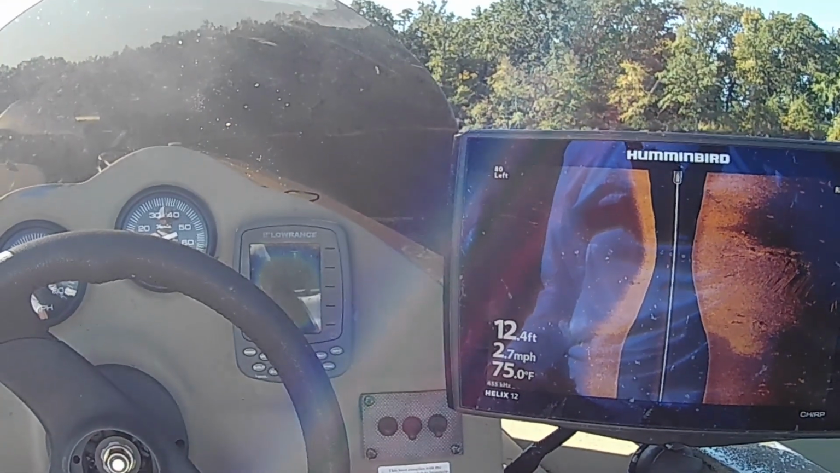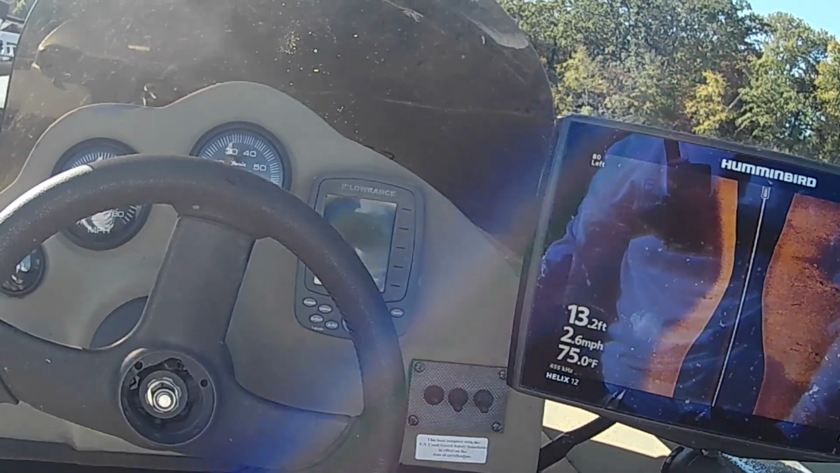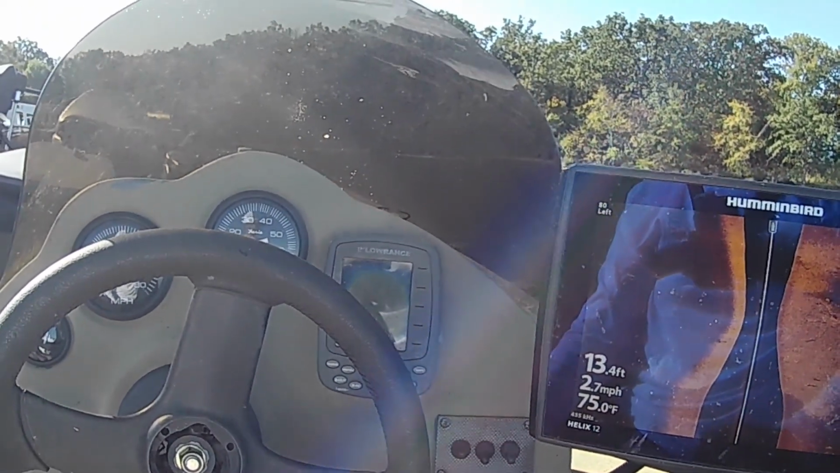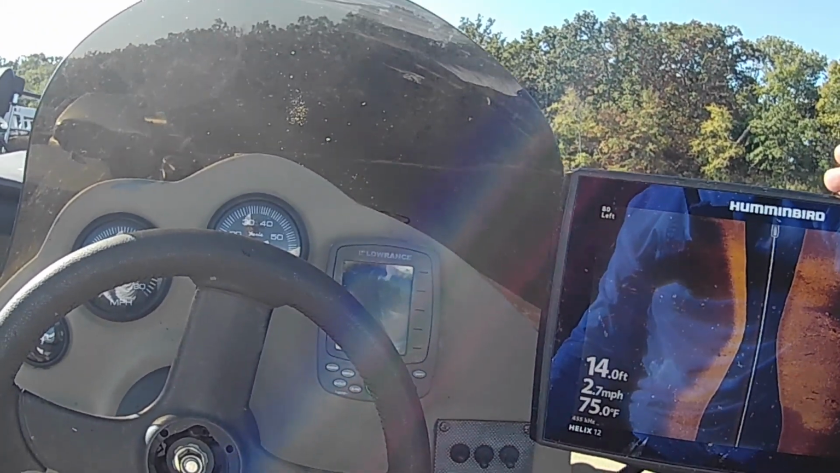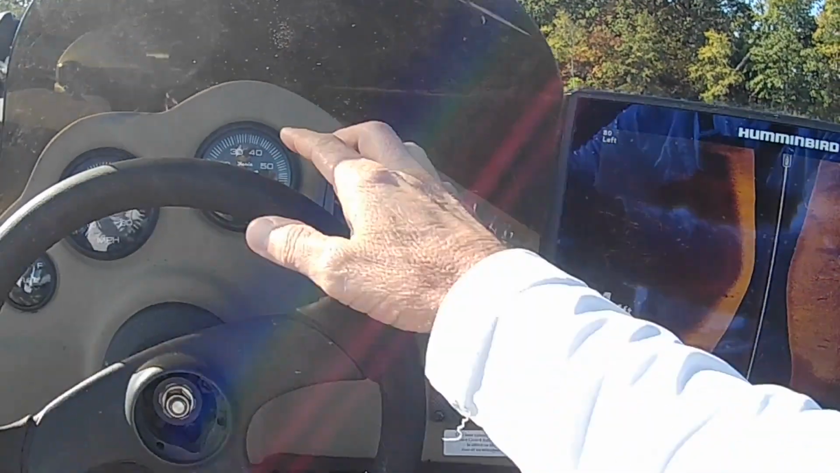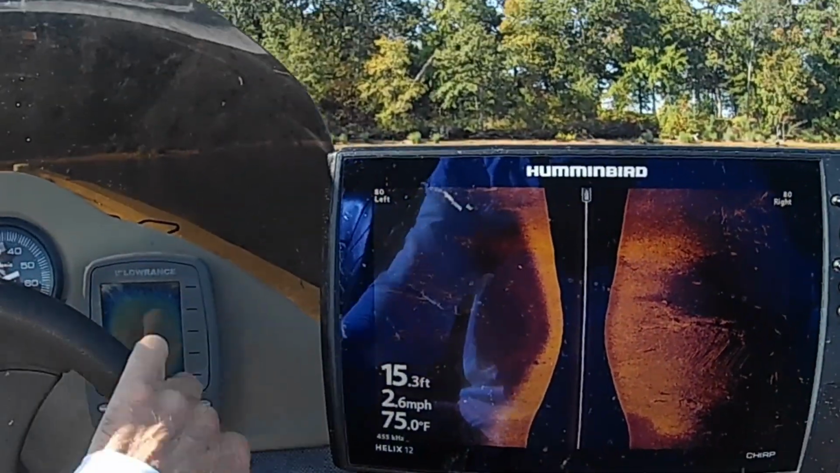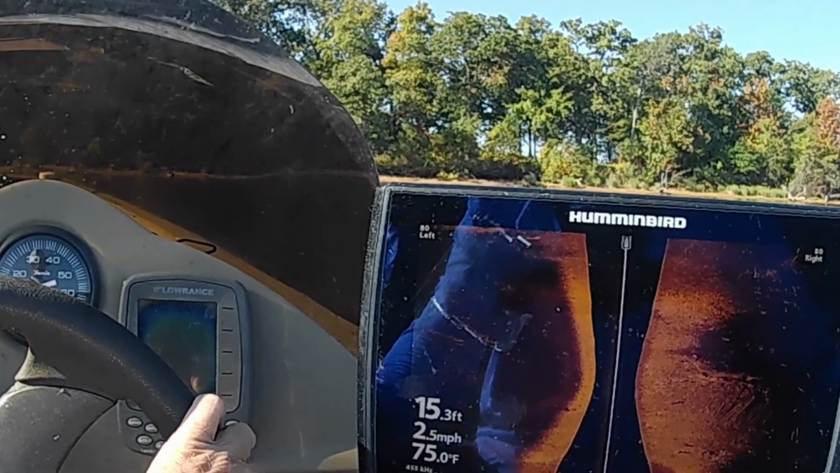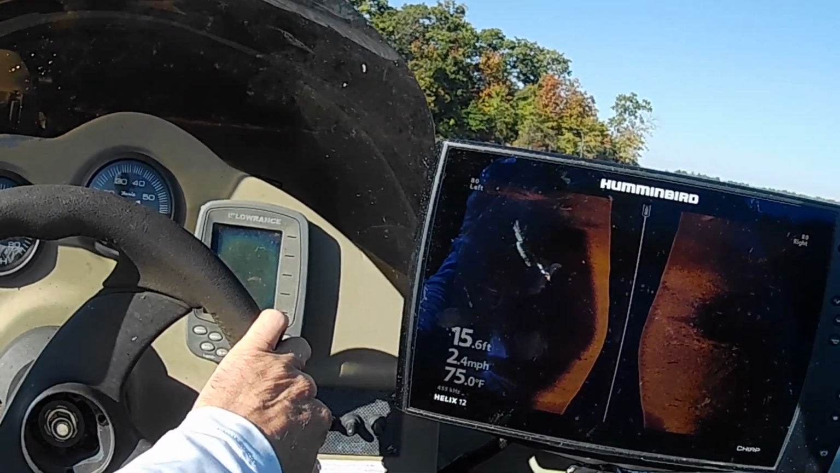Alright y'all, let me fill you in on today's conditions and the situation that I have. I haven't been fishing for a little over a month. I've been doing other things, and so I don't know exactly where the crappie are. I've got a general idea, but you can have a preconceived notion and things be different when you get out on the water.